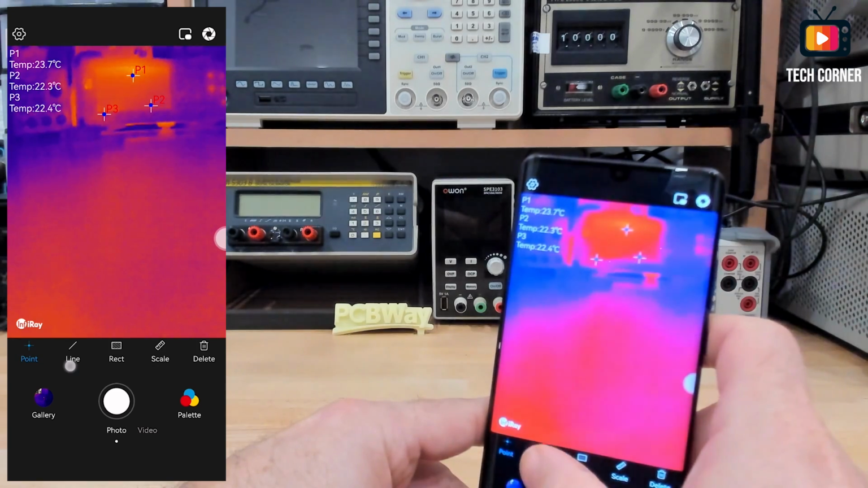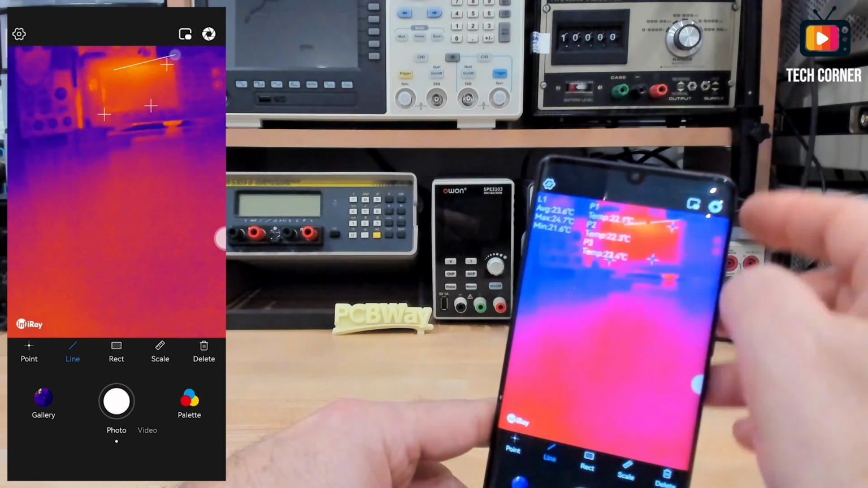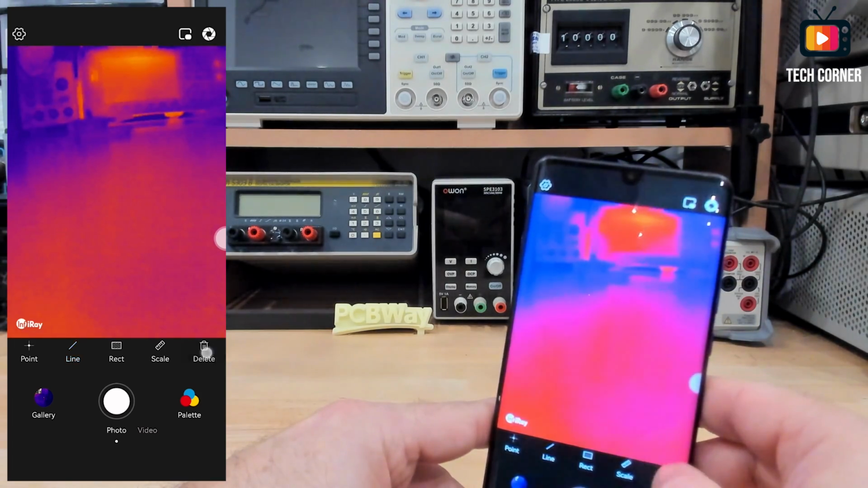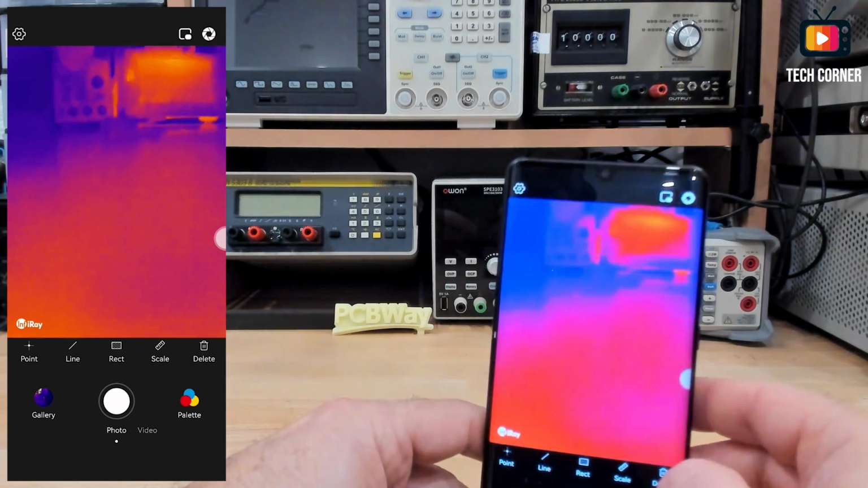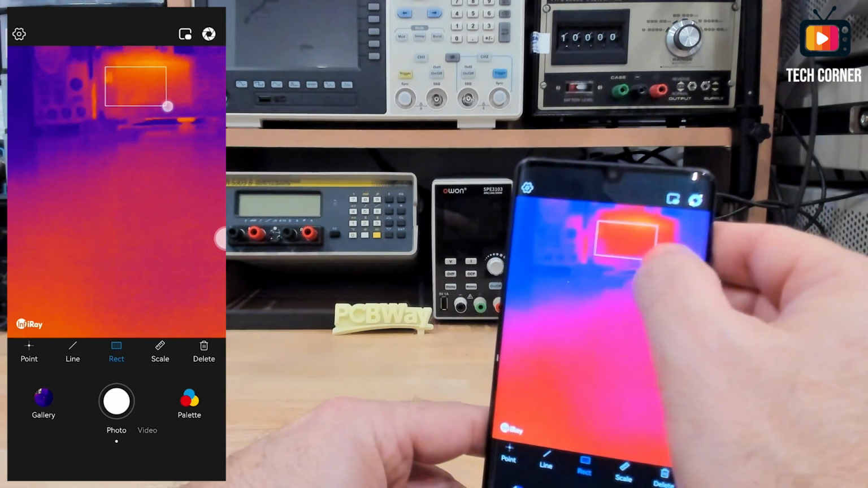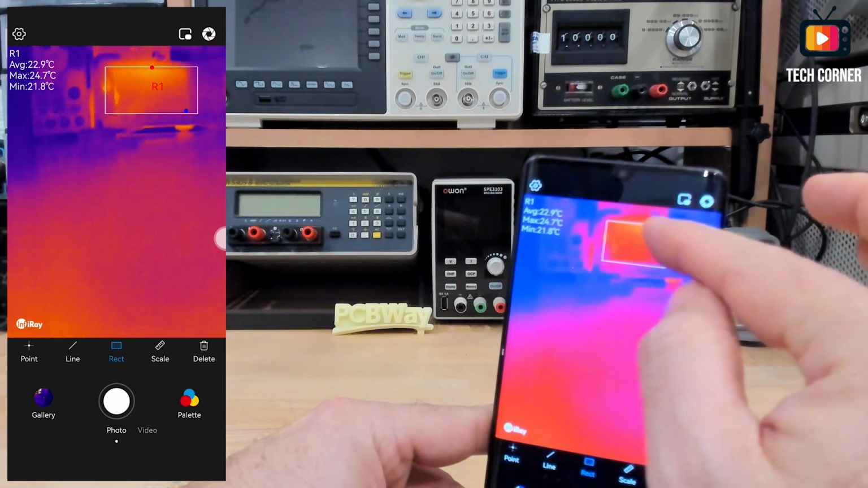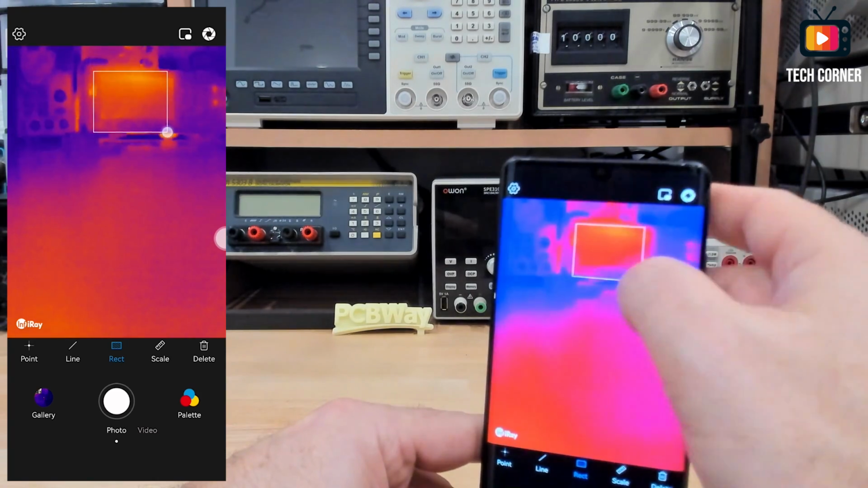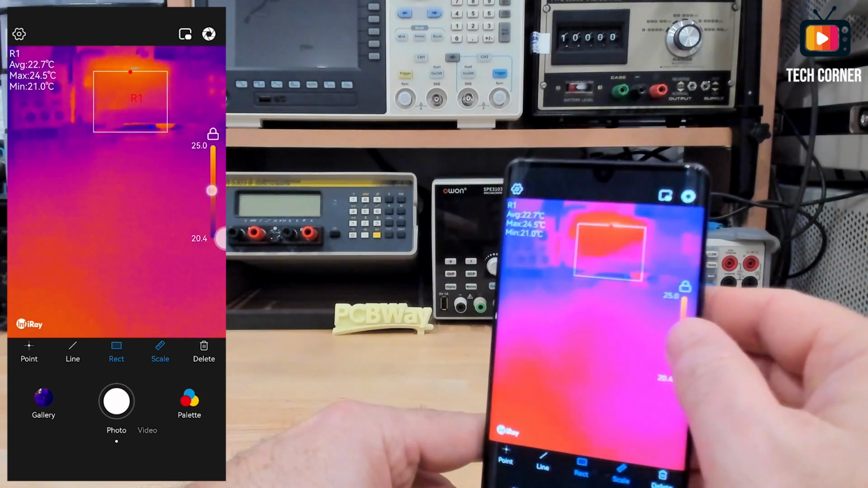Okay, you can also draw a line and it will give you more information. Let me just draw it. And you have the average, the maximum, and the minimum through the line. For deleting the settings, you just need to press delete here. You can have a rectangle like this. Also, it will give you the temperature average. You can see the cursor on the screen where the hottest point is. And for all of this, you can also have a scale on the screen. Okay.